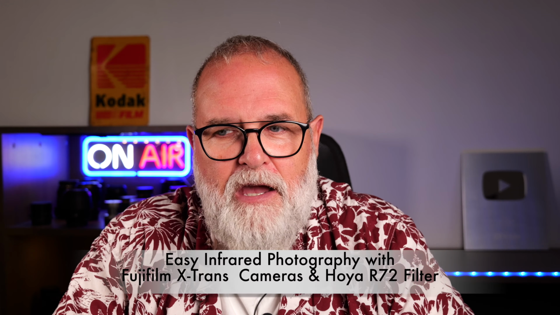When it was made with film photography, many people were doing it with special films and special filters, and with the digital era, it's more complicated most of the time. You need a camera that has an infrared filter that is removed from the sensor, but there is a massive exception: Fujifilm X-Trans camera sensors. You will see that with this and a filter, you can get this infrared effect. So we're going to speak about it.